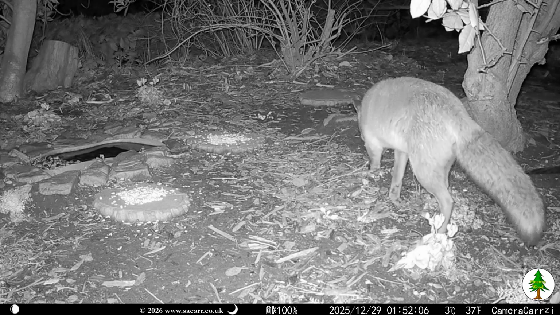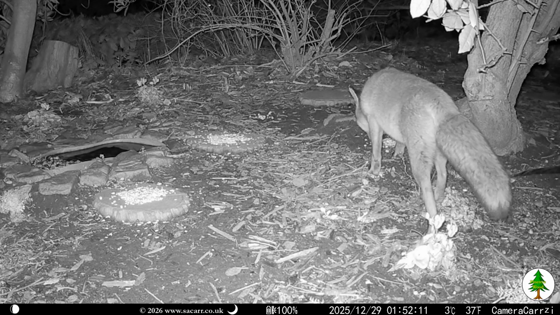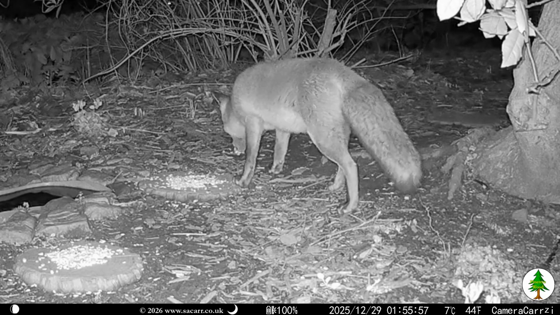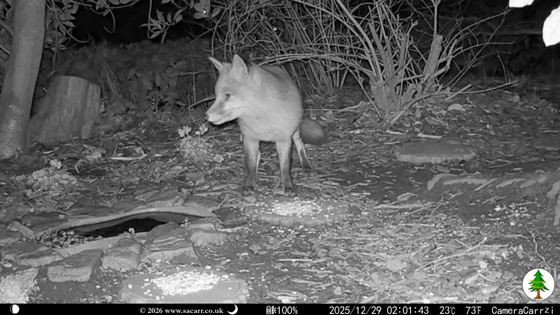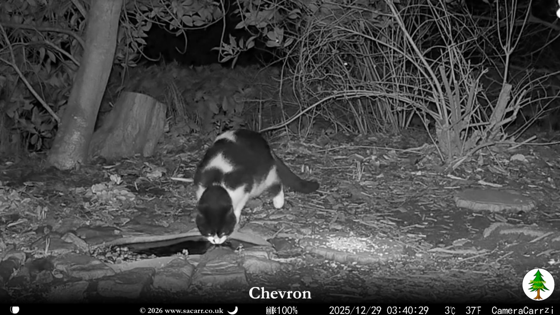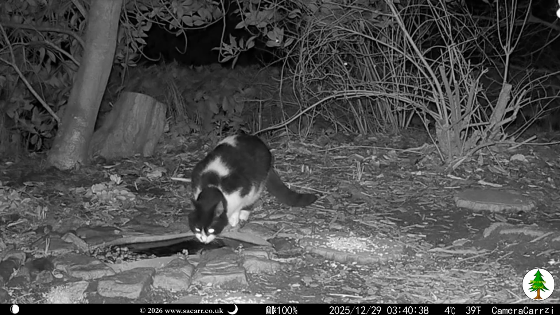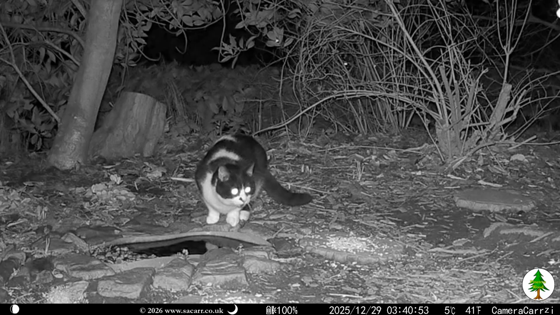Ginger came into the wood from the lawn at 1:52 on the morning of the 29th. I left several piles of seed around, and he virtually cleaned up one pile by the olive tree. He stopped part of the way through the third pile, and that's where the camera cut off. Chevron the cat appeared at 3:40 and stopped for a drink. After a little while drinking, he moved off towards the lawn.